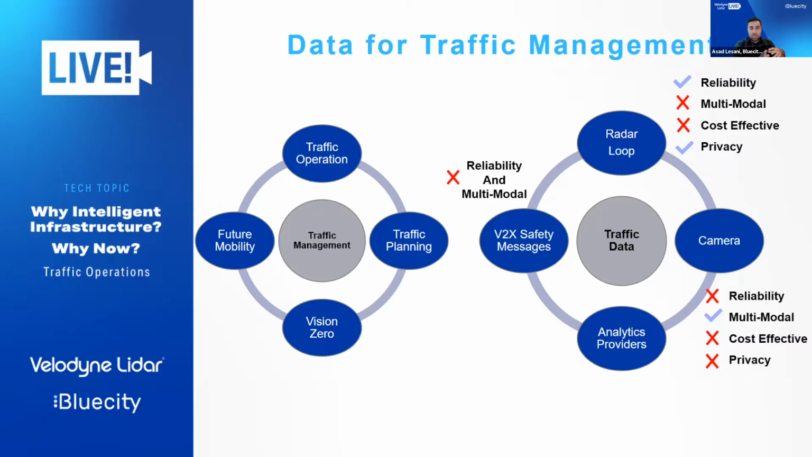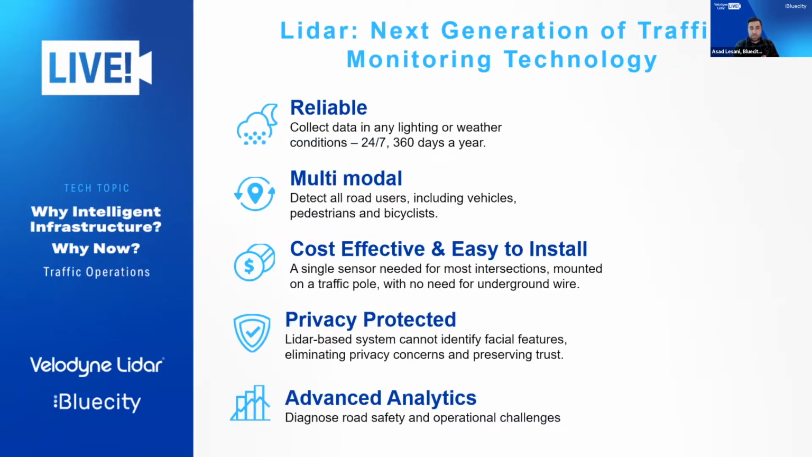That being said, what we are working on in our company is using LiDAR technology to address the challenges of existing technologies. We can provide an automated system for collecting data and converting it into insights for different applications. We are using LiDAR technology because LiDAR generates real-time traffic data 24/7. It's not affected by weather and lighting conditions. We can capture multimodal traffic data, detecting different types of road users, pedestrians, cyclists, etc. So it's a cost-effective technology.